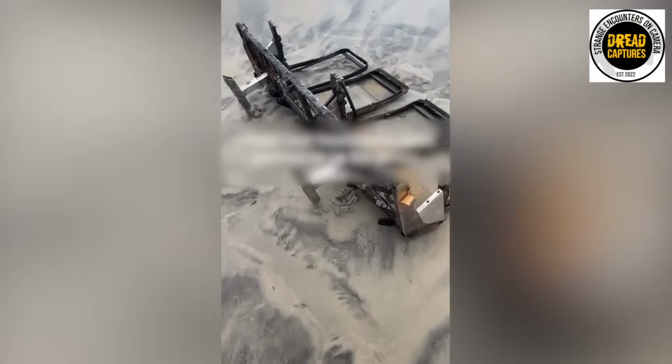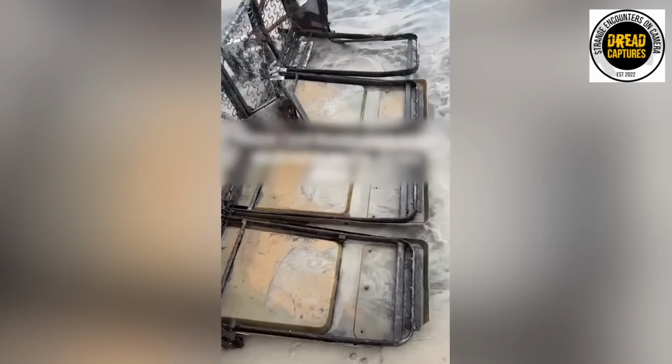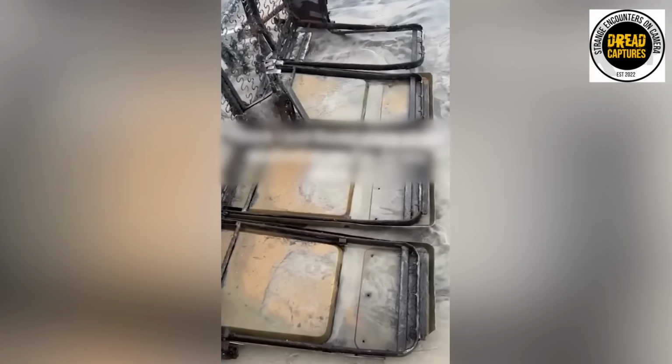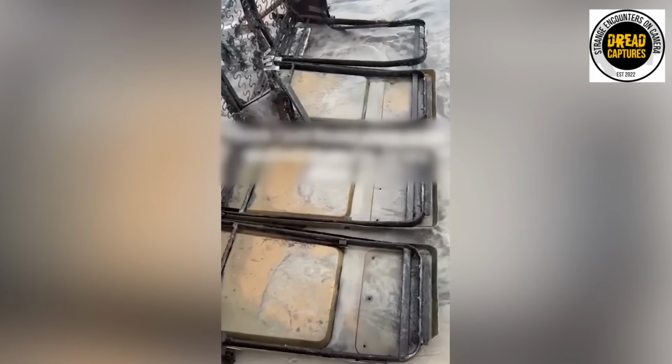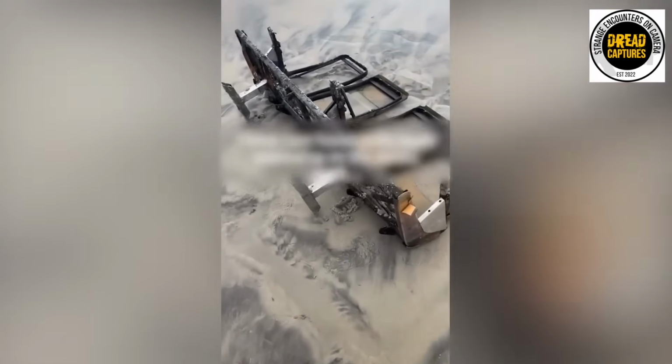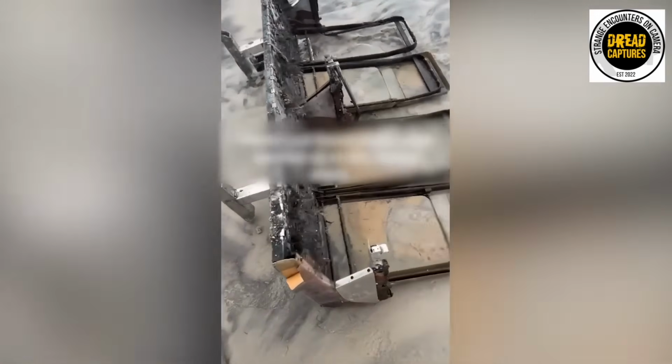But get this, apparently the local paper put out that this was waste from a nearby airport that was on a boat that fell off and washed ashore. I mean, come on. You don't have to lie to us about everything. Not everything needs to be a cover-up.